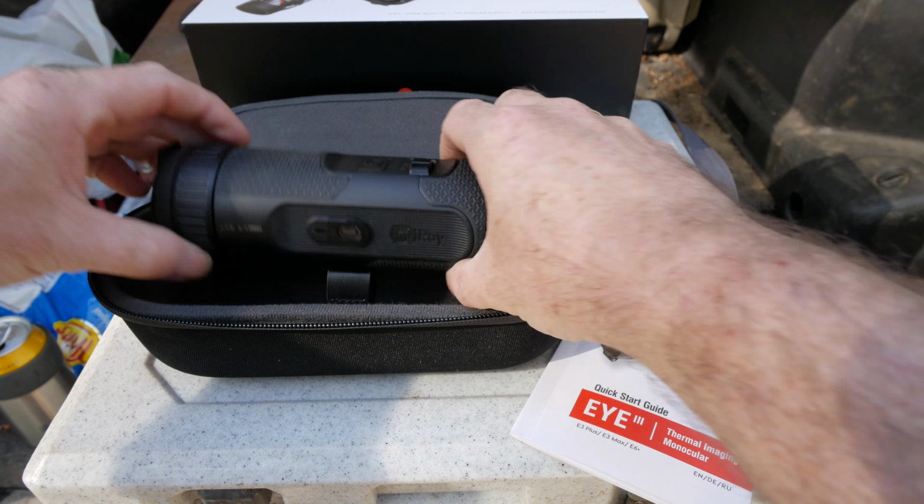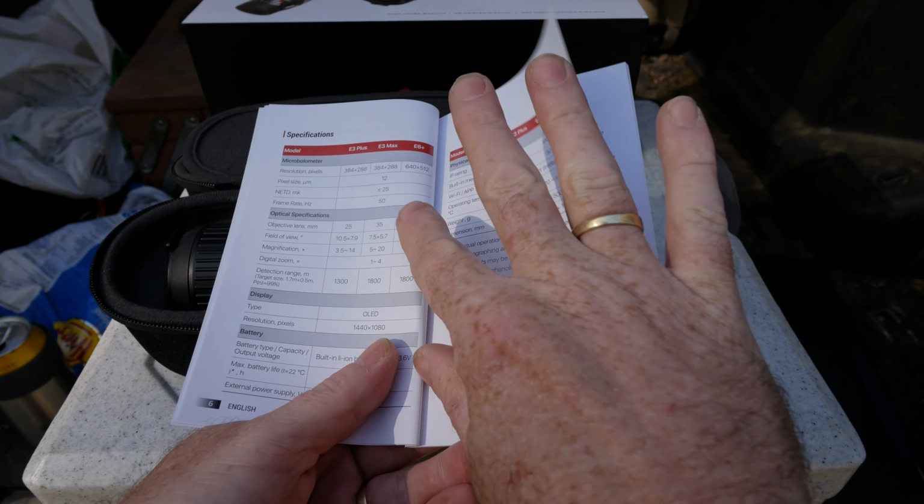Alright, so that's sort of that. Just a quick look in the book. So it's got a quick start guide. It's all pretty simple. It's very, very intuitive to use, to be honest. But we'll just go through some of its specs. There's all the info you need in here. But this is the E3 Plus.